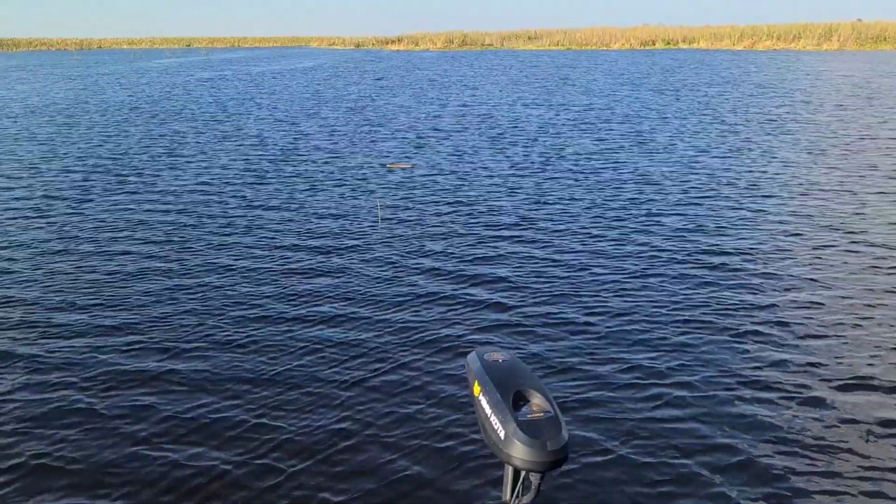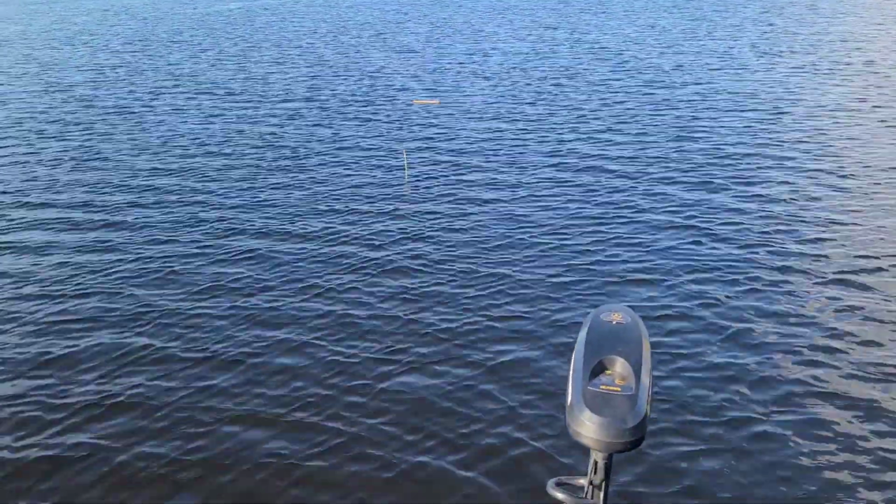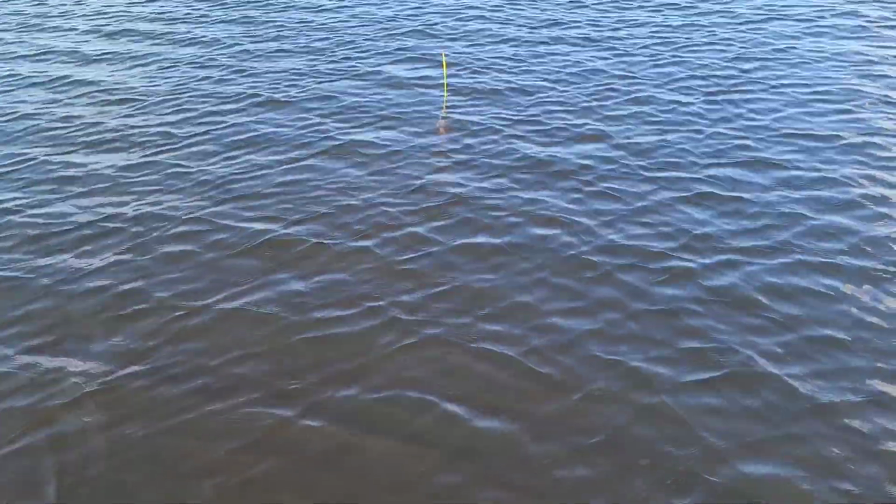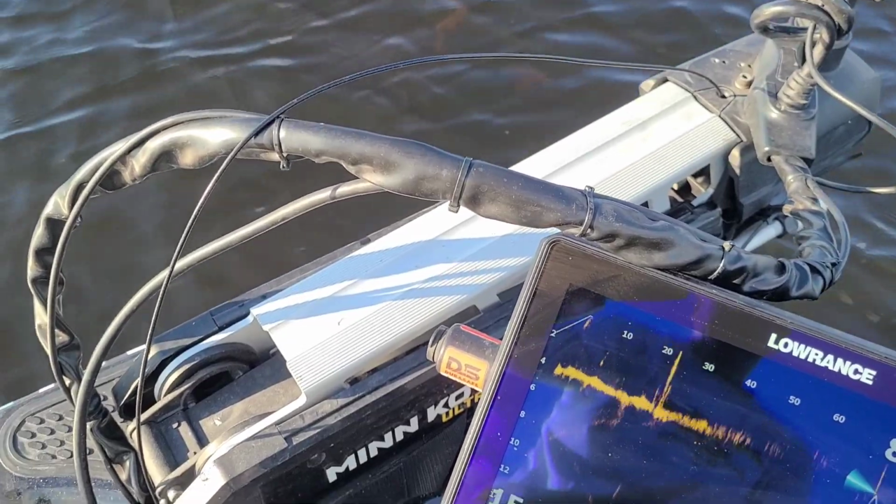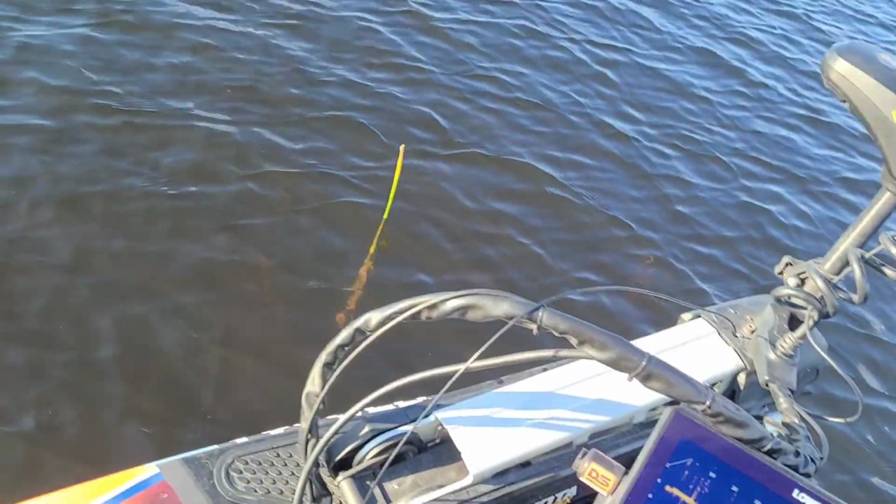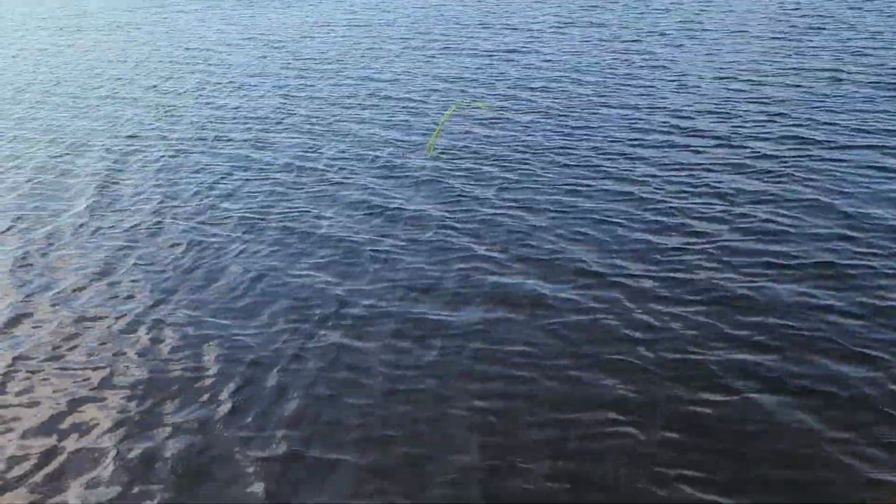Now I'll just move the boat ahead a little bit and show you what's actually there above water. That's just one little twig, and you can see there was like a whole mess of stuff down there, right? And then here's another one right over here. So this is the kind of stuff you want to cast at.